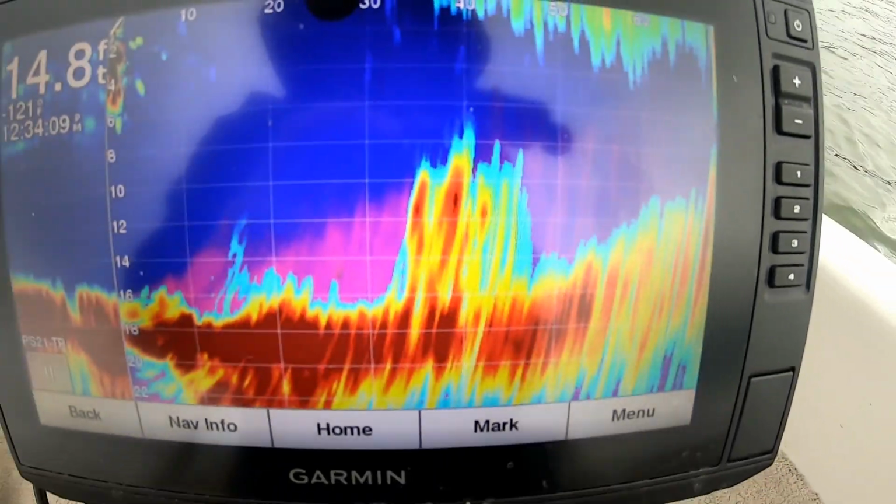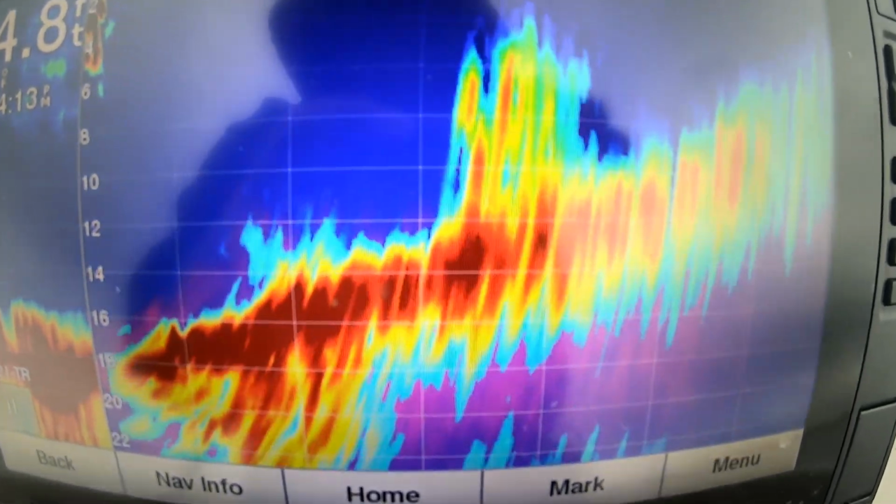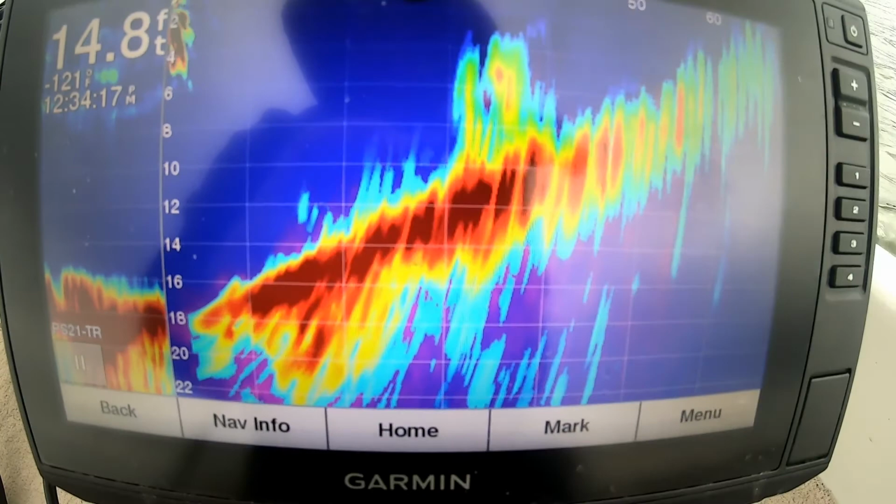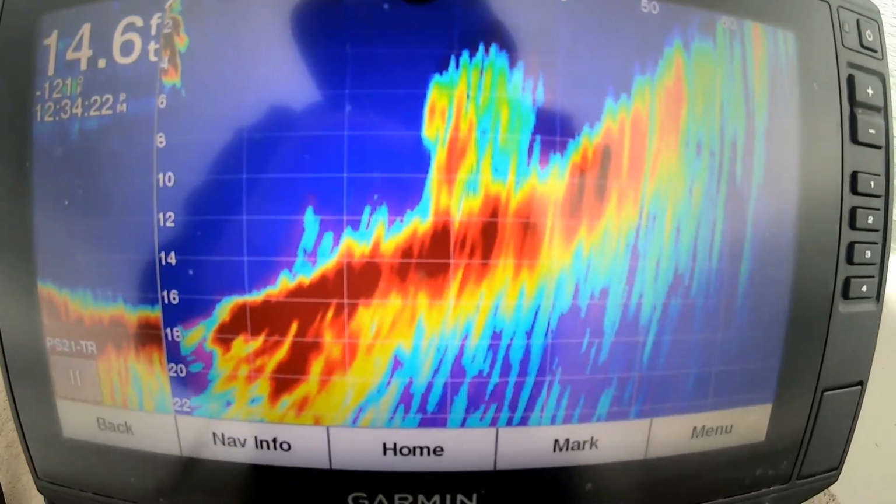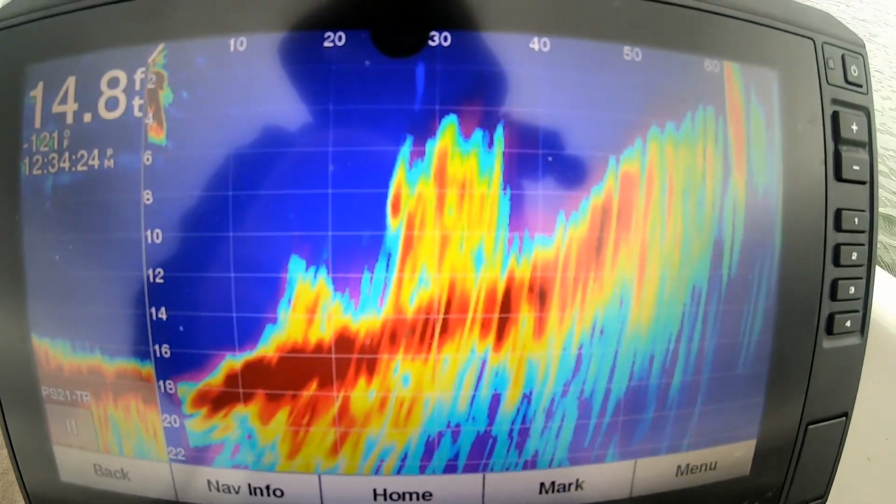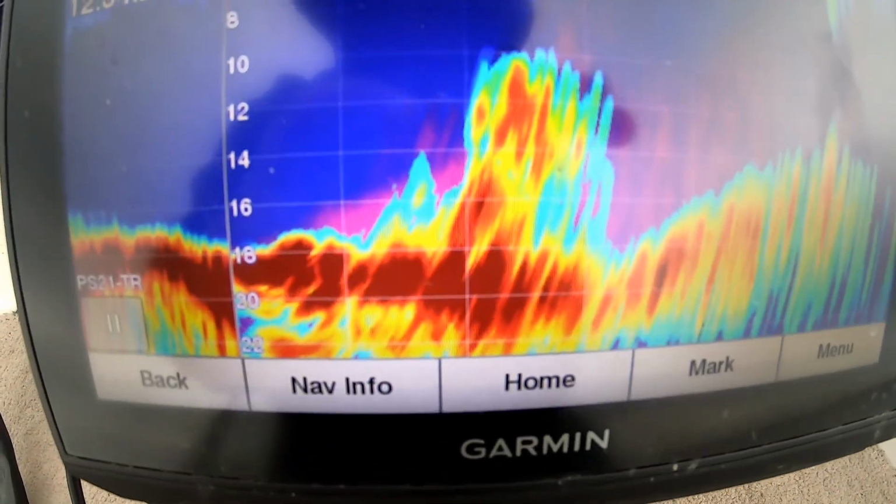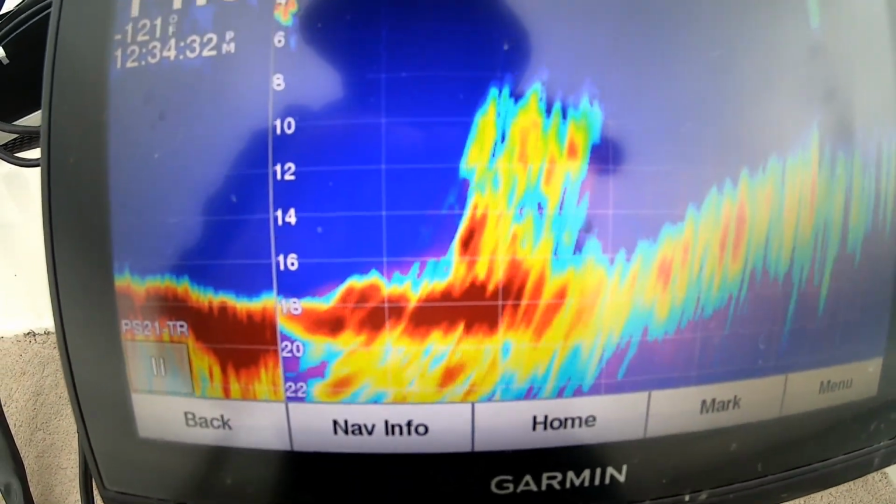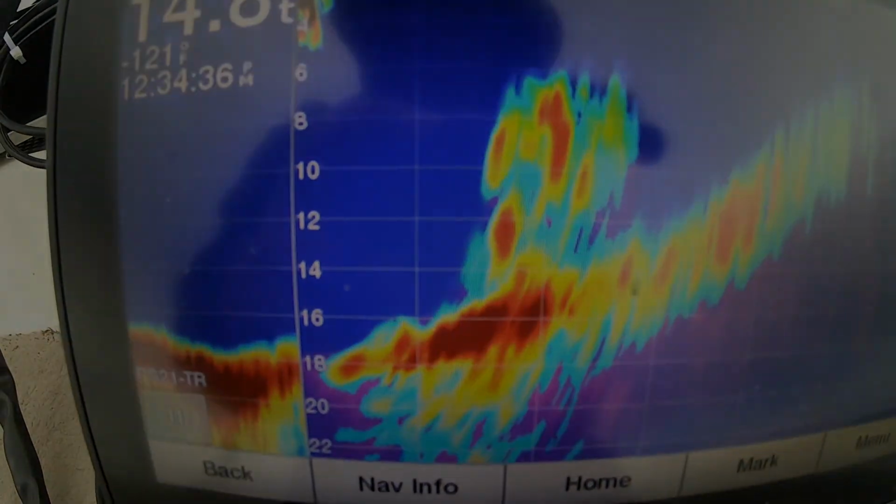And now that we're getting closer, the return marks are getting stronger and stronger, getting a stronger signal. And it's really hard to film this with one hand and look at the trolling motor with the other. Now we're getting even closer. It's getting bigger, better return signals. And yeah, let's see if we can go take a few casts in this brush pile.